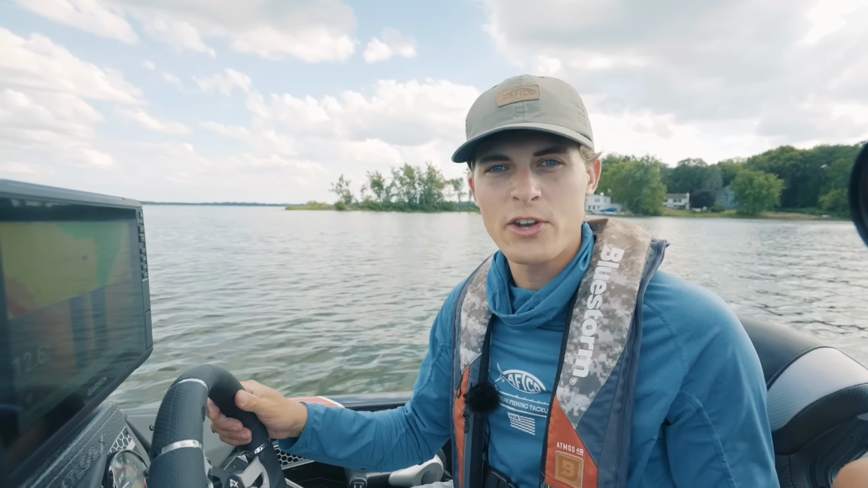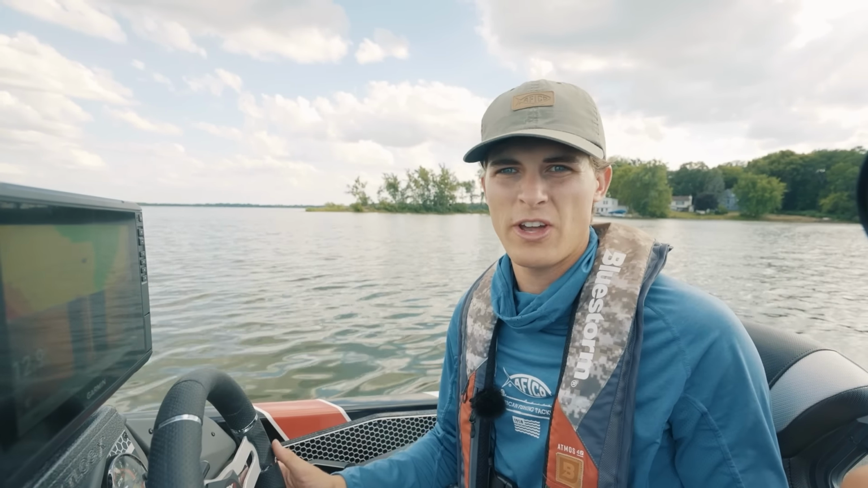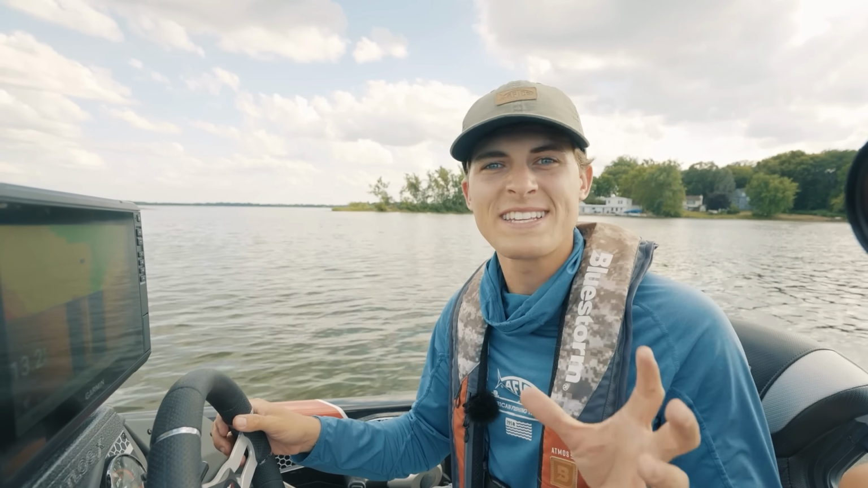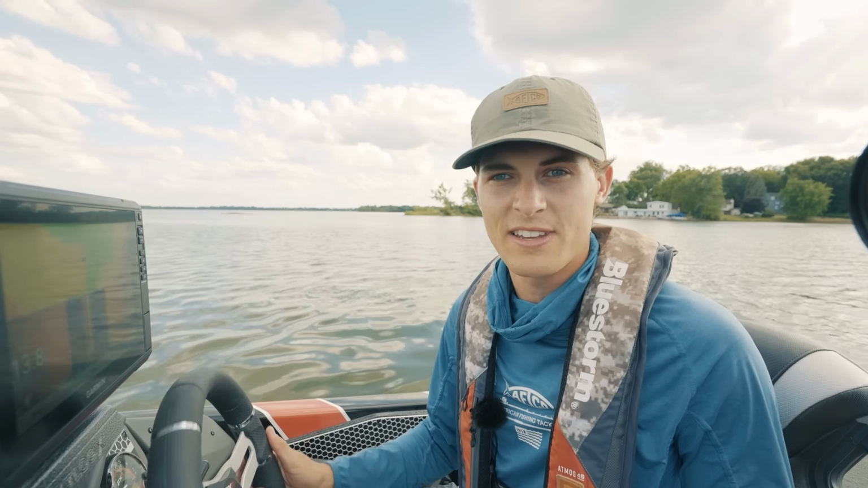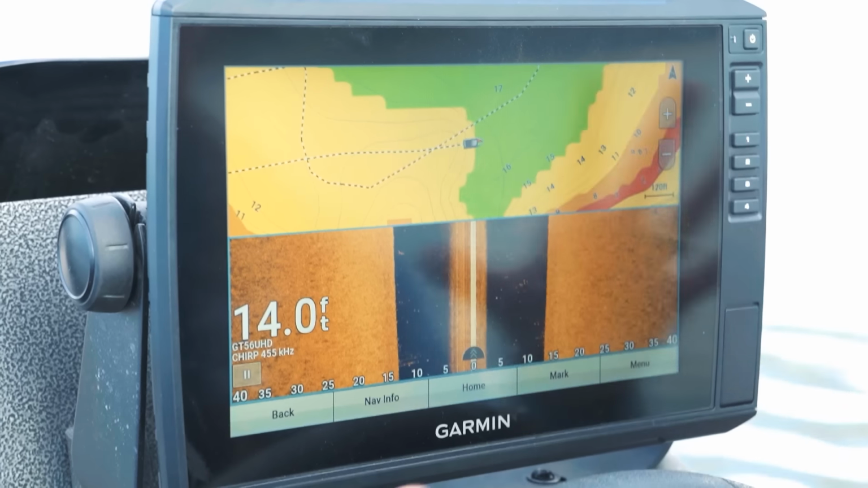Now, down scan and traditional sonar can be used to help you decide if the area you're fishing has good, healthy grass, or how thick or skinny or stringy that grass is. So here's an image of what grass looks like on down scan, and here's an image of traditional 2D sonar. I do switch to those occasionally to see what kind of grass I'm dealing with and if it's really thick or really stringy, but most of the time this is my setup.